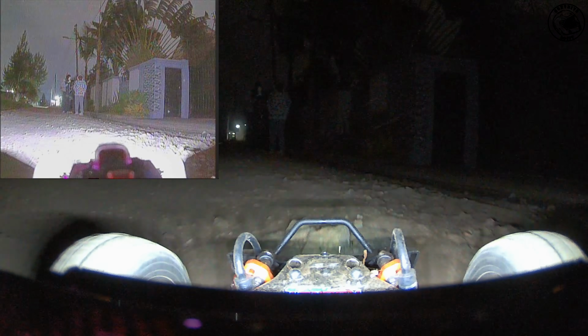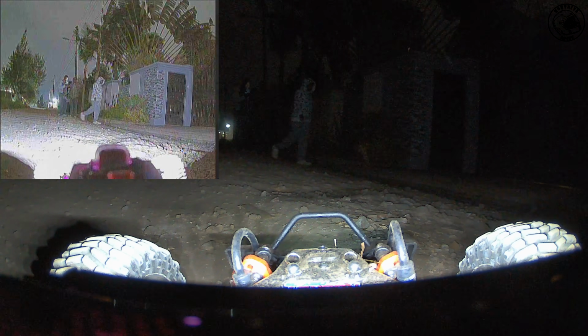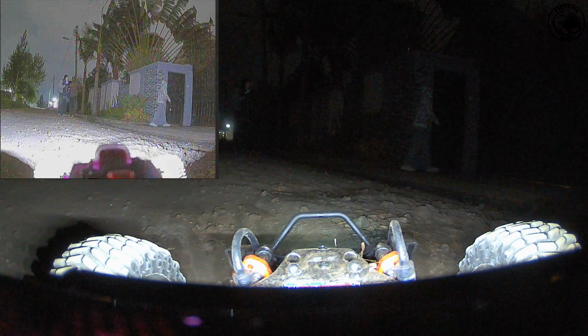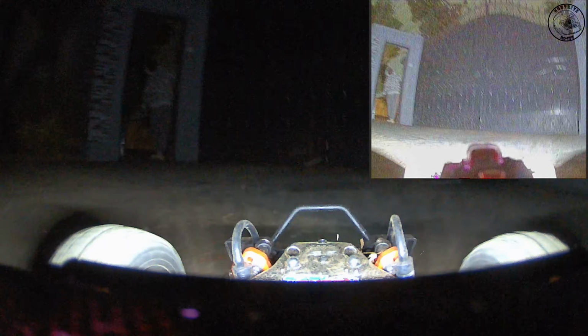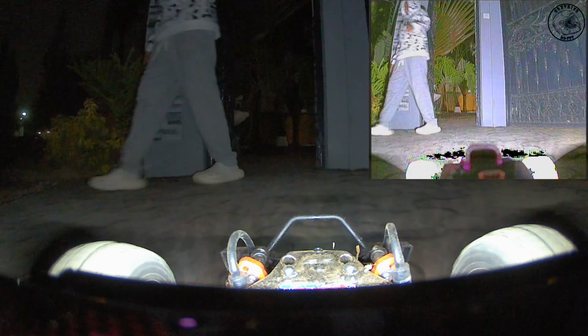I'm considering installing infrared lights instead of these regular headlights to prevent glare on the wheels. However, the downside is that the action camera wouldn't capture anything. Not to mention that switching to infrared lights would raise safety concerns about how cars and motorbikes would avoid colliding with me. It's a tough choice.